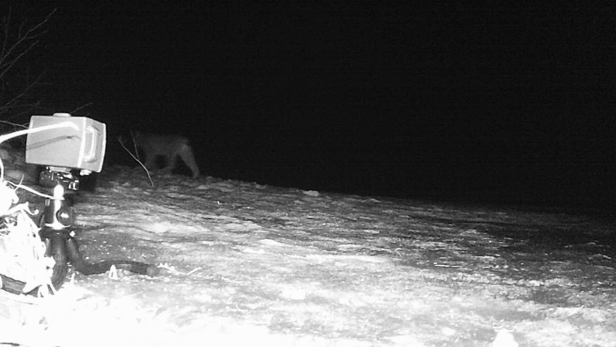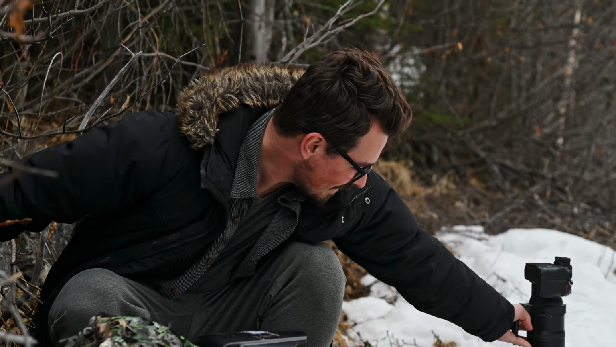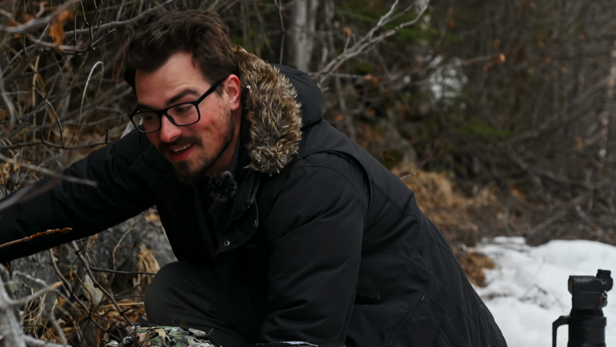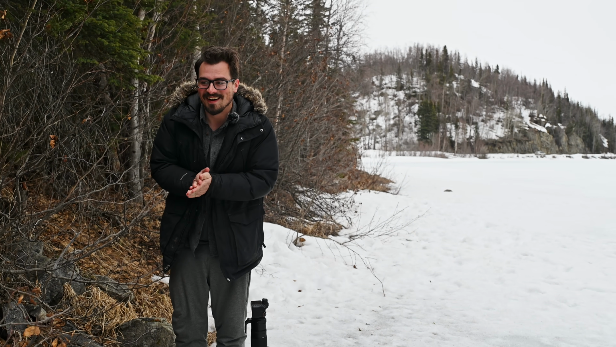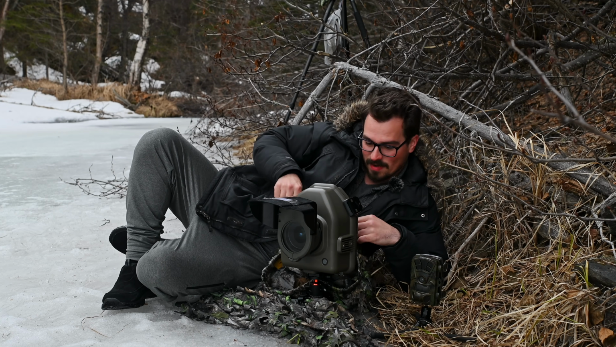Oh my gosh. A lynx came by. Okay, this is just the trail camera. I have no idea if it would have triggered the sensor, but I'm really hoping it did. Okay, I gotta check this thing. No way. Please be a lynx on my camera trap.